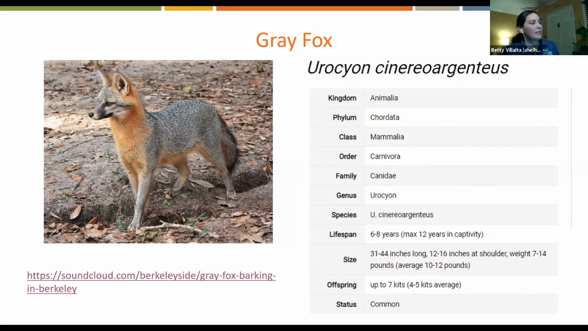So how I found this sound, it was an article about a man that encountered a gray fox in Berkeley with his dog, and he heard this sound and wasn't sure where it was coming from, but he was able to snap a picture, and it was a gray fox.